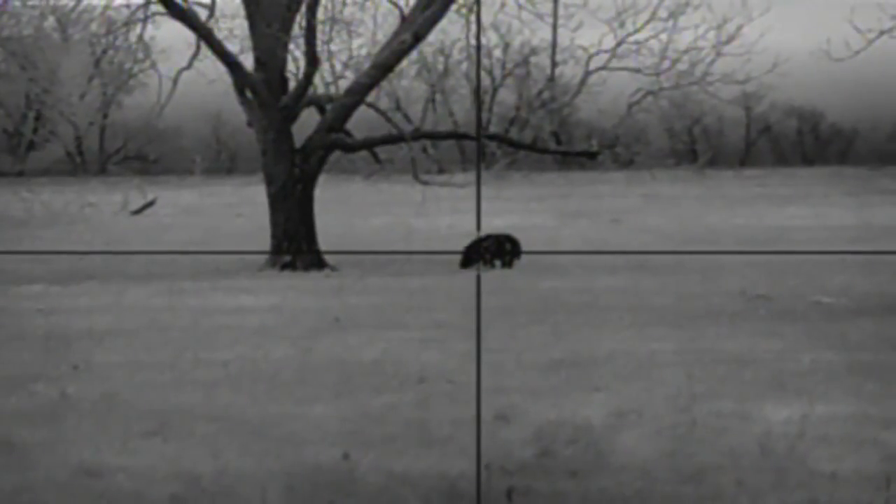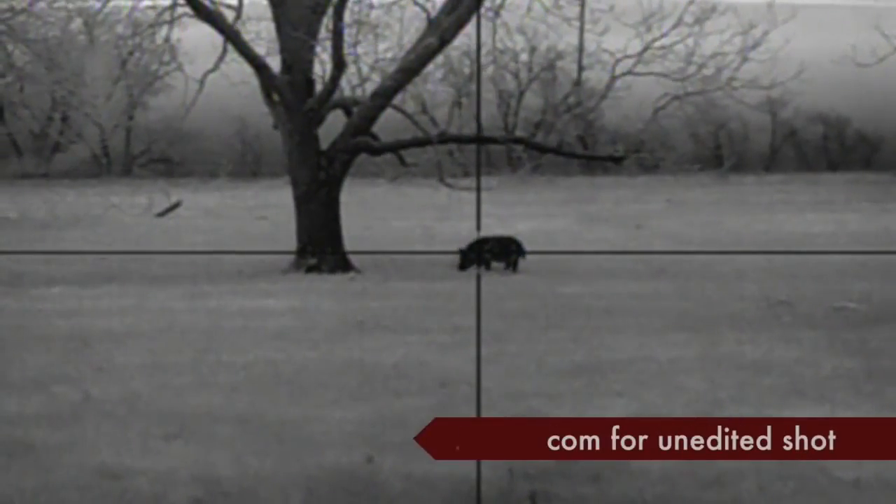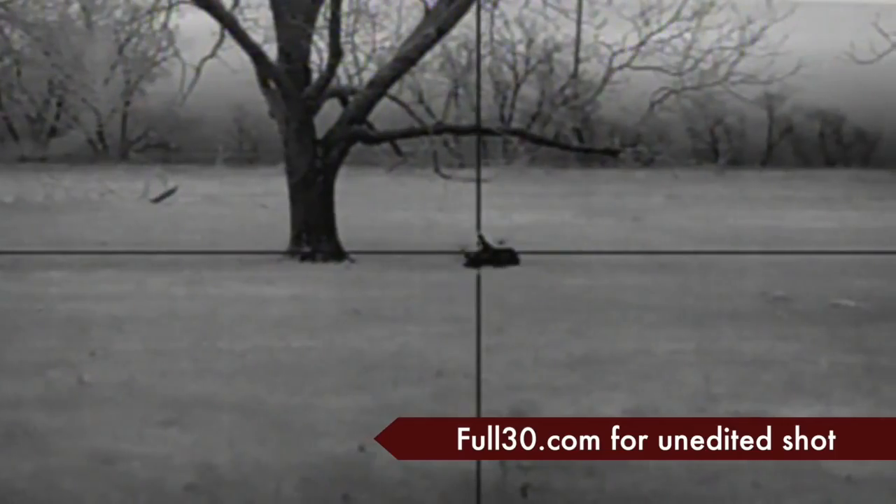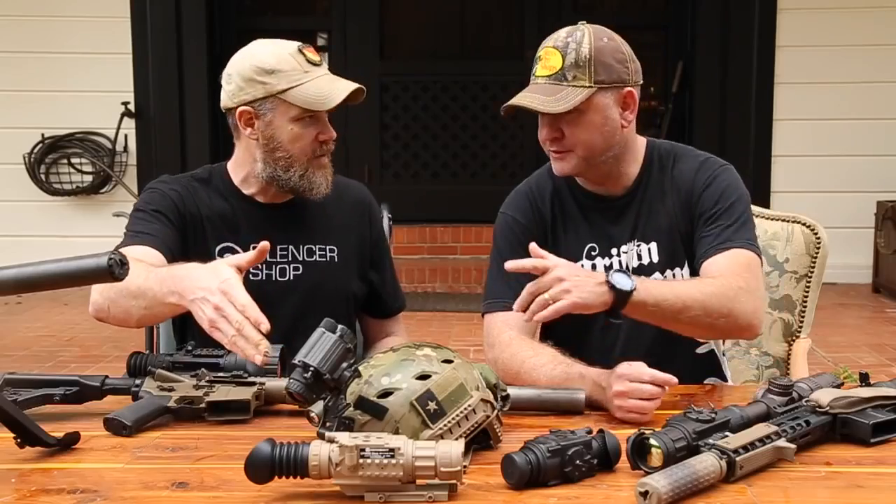We're driving around, lights out, no tail lights, everything's blacked out, four-wheeling through creek beds and stuff, looking for pigs, and then you'd spot them. You have a unique setup. You run the Armasight PVS-14, which I believe you have in white phosphorus. Right.